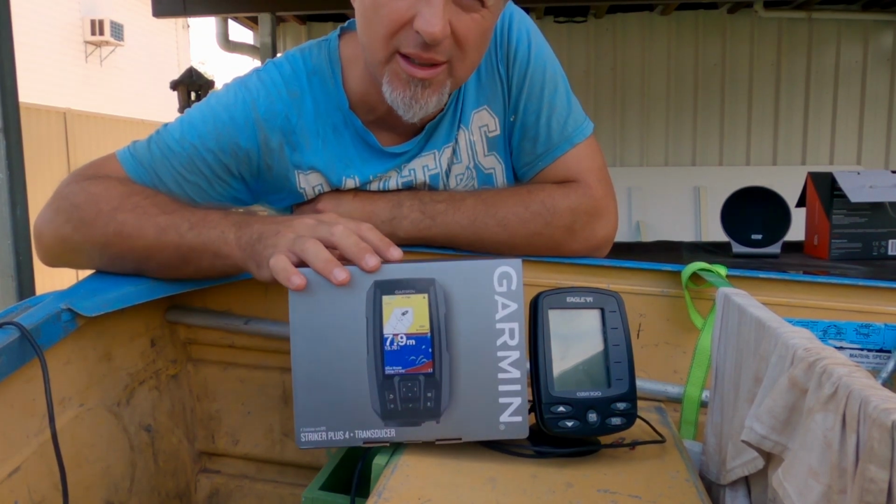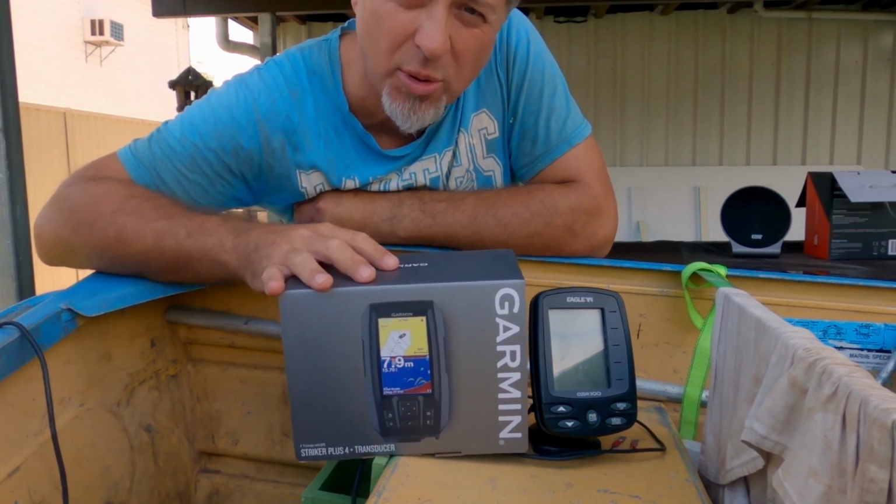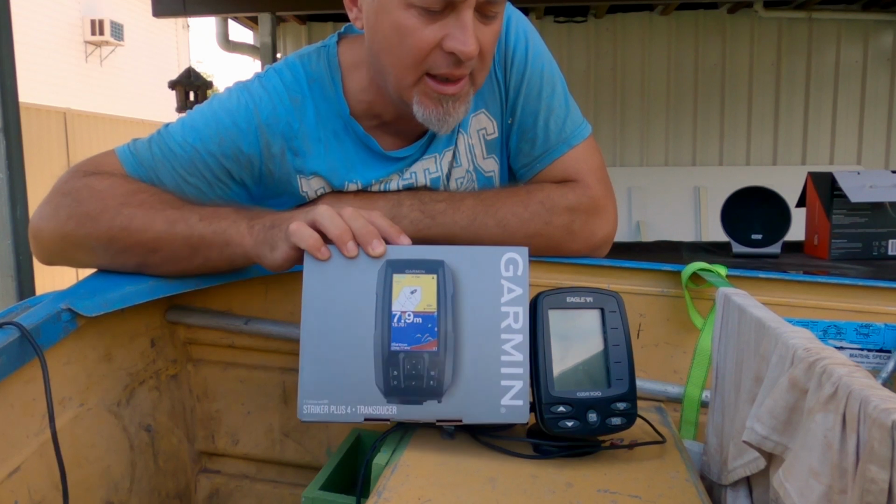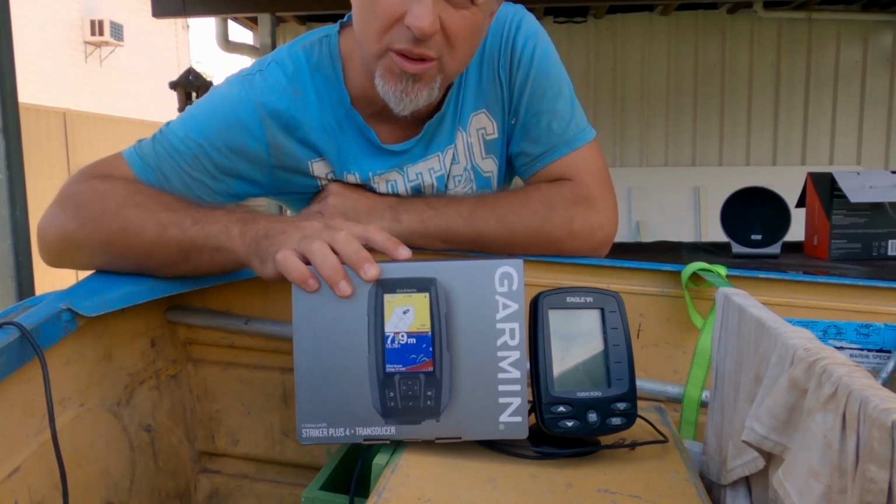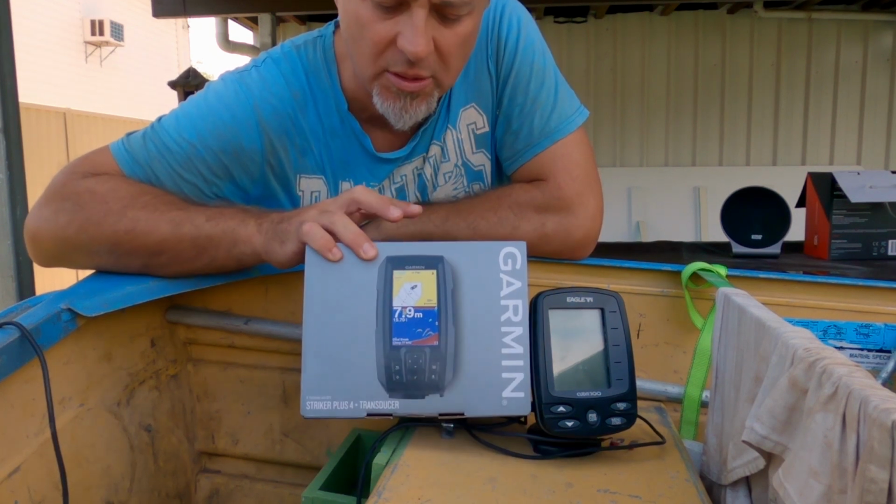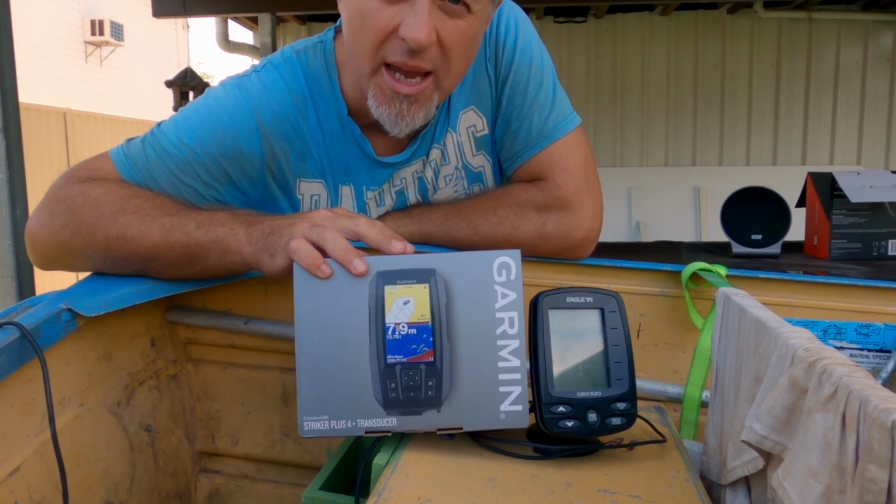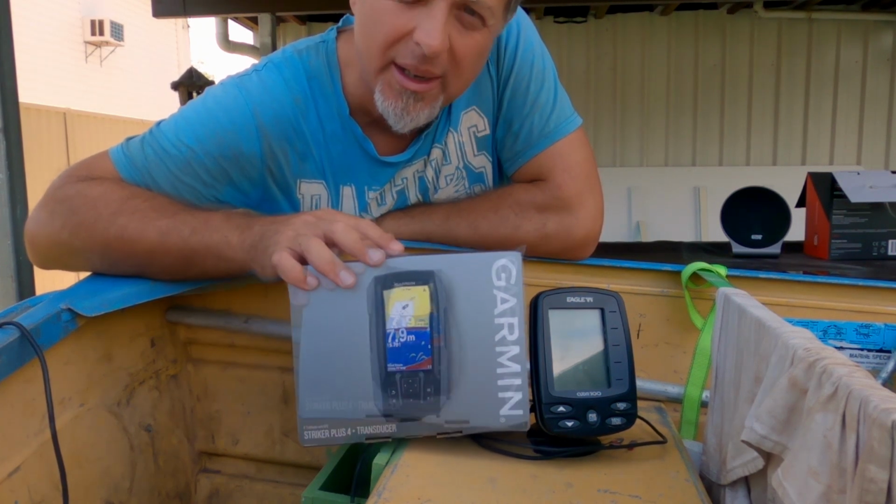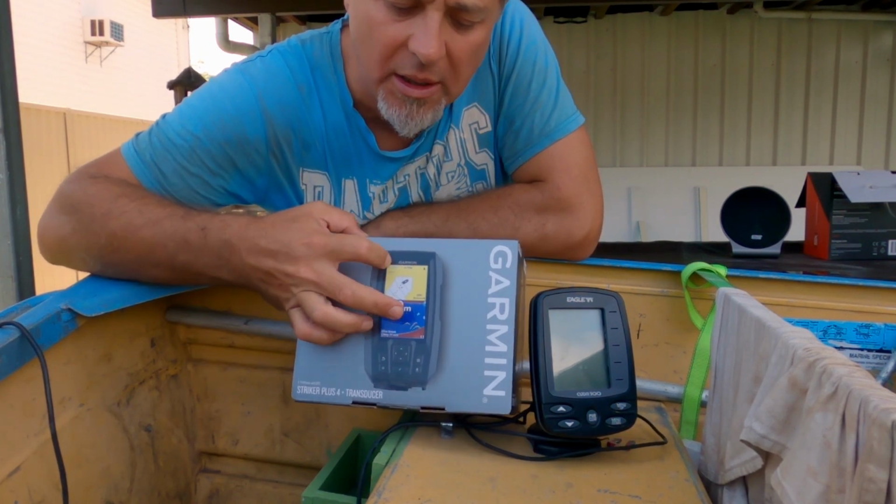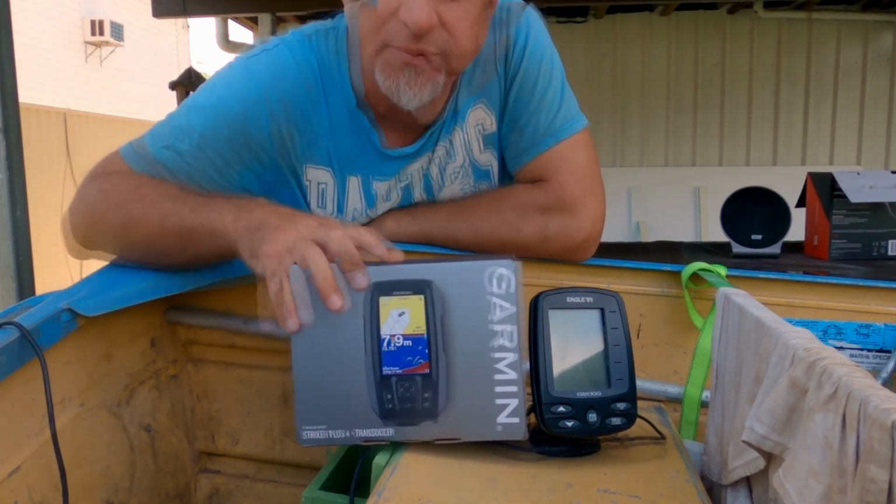There's another model, it's another $200 more. This one was about 200-ish. The next model up is 400. It's got the maps. I don't need it for maps. I just want it to plot the contours, which is what it'll do for me. So it'll show me where I've gone and show me depths and give me a contour map. Hopefully it can show me the fish better too, better than this fella.